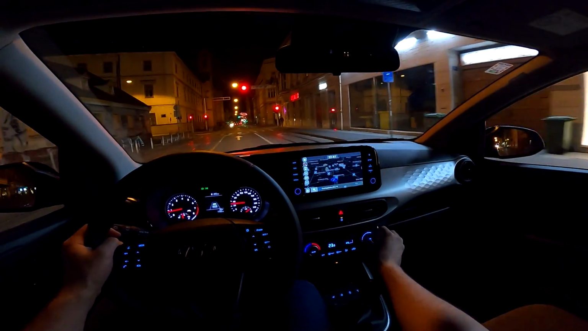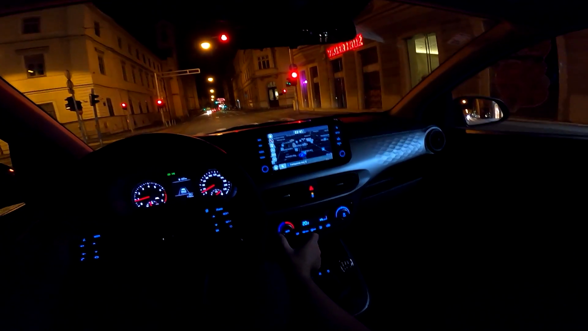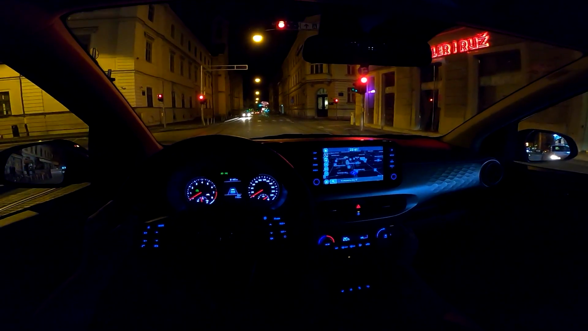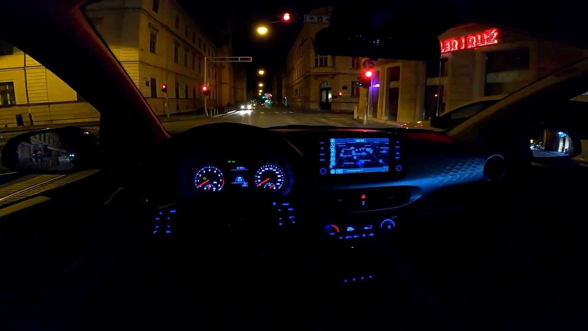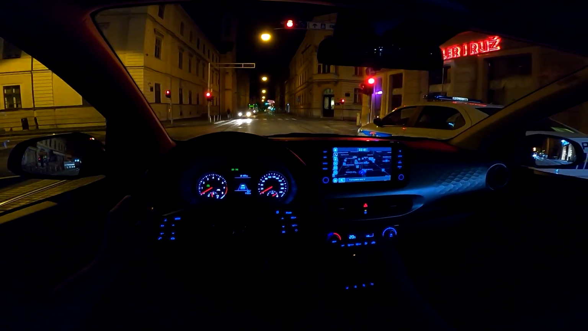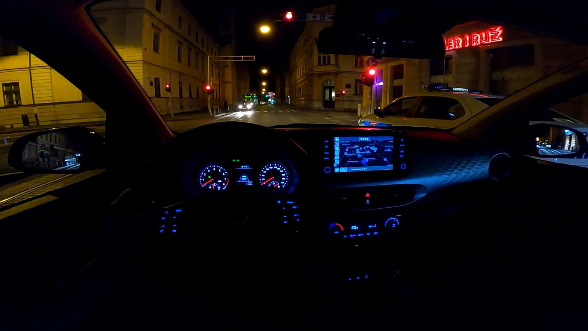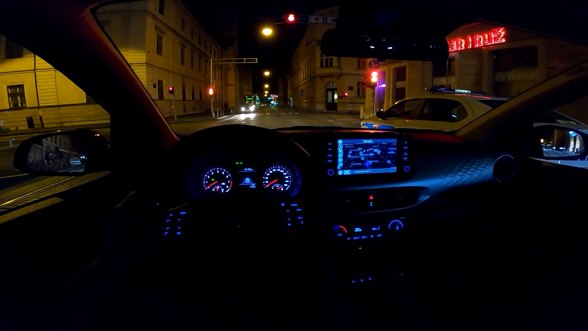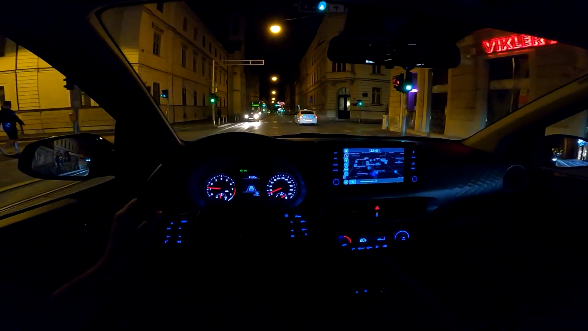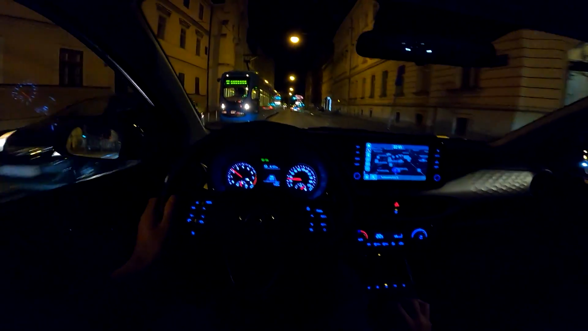The AC controls are here. They're very easy to use. This is where you adjust the temperature, and this is where you adjust the blower. Now the car has the start-stop system. We have it in here, as you can see, and we're gonna turn that off from now on because I'm not a huge fan of that system in any car.